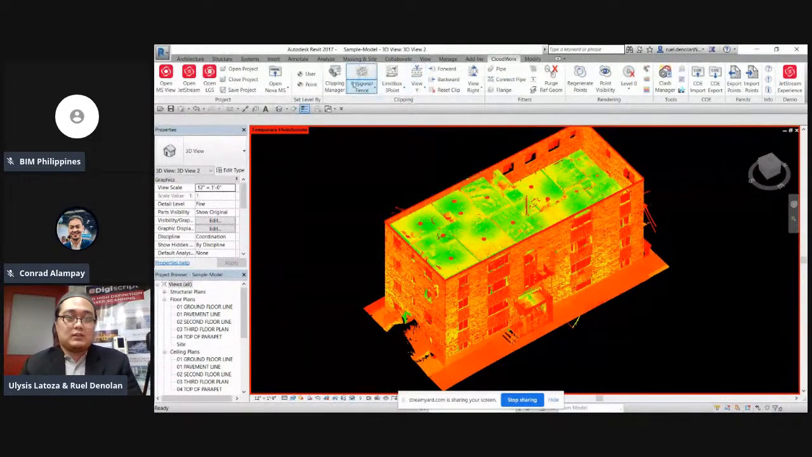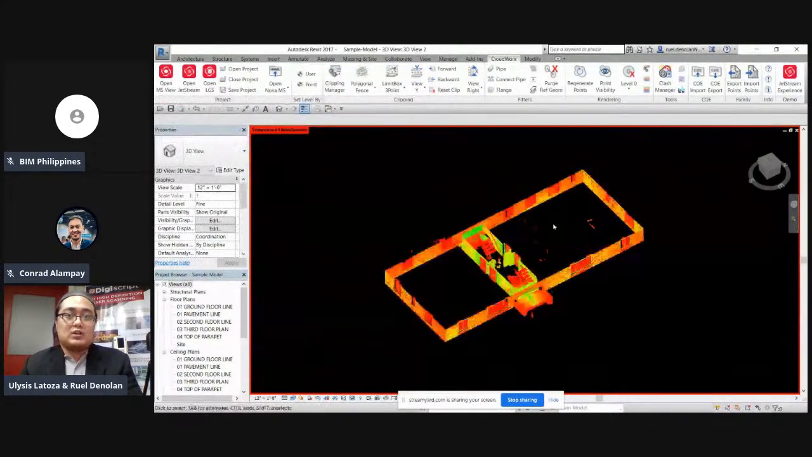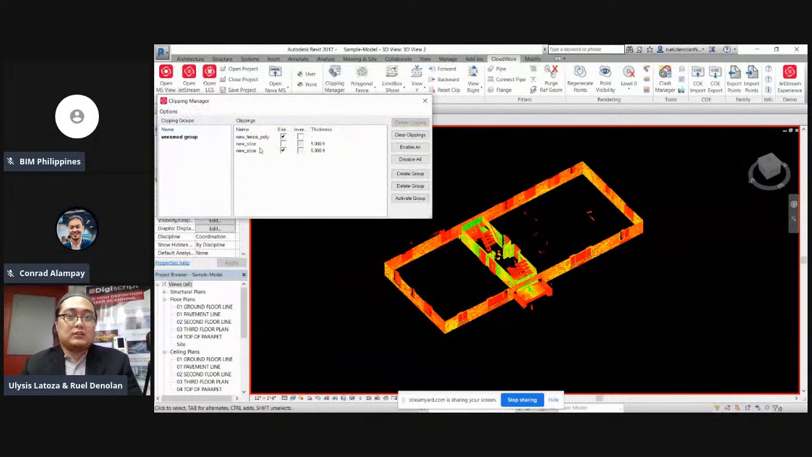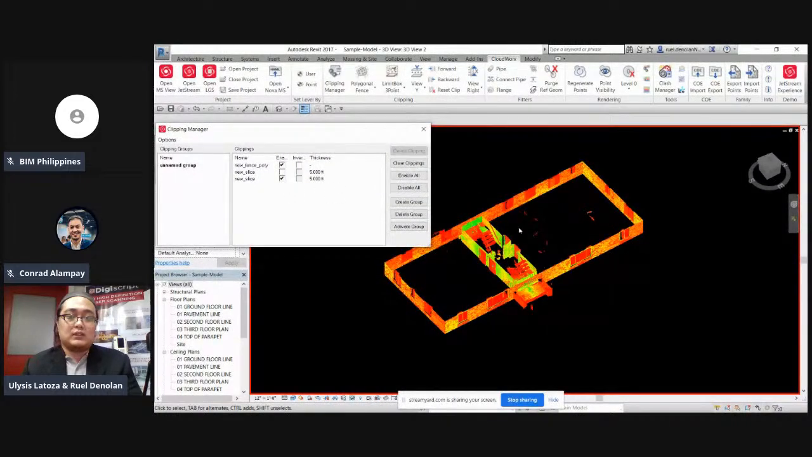Then, I forgot to mention. For example, if fence ko ulit, pwede natin siyang, for example, nag-slice tayo, no? I-close ko lang ulit, or sige, iwan lang muna natin dito para makita natin.